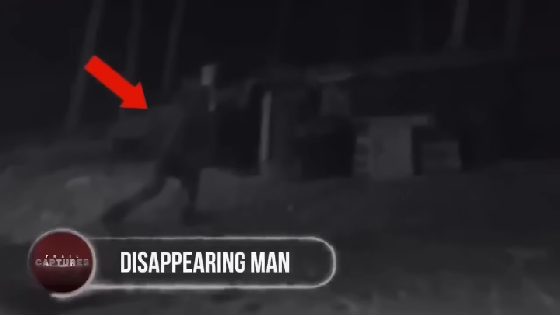Disappearing man. Imagine installing a camera to capture some wild moments on a snowy night, but you come across this. A bizarre hunched-over figure with glowing eyes suddenly emerged from the dark and could be seen running to the left side of the ground, and then disappeared instantly. Nowhere. It might have merged into thin air. Was it really a ghoul captured running at midnight, or was it just a hoax?